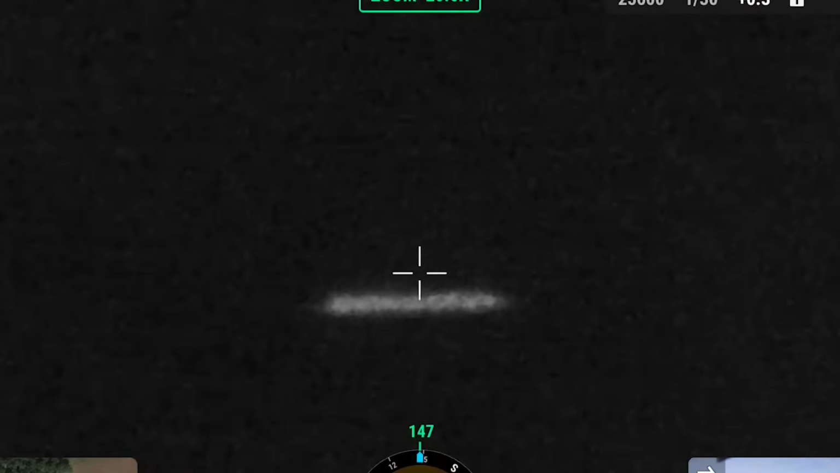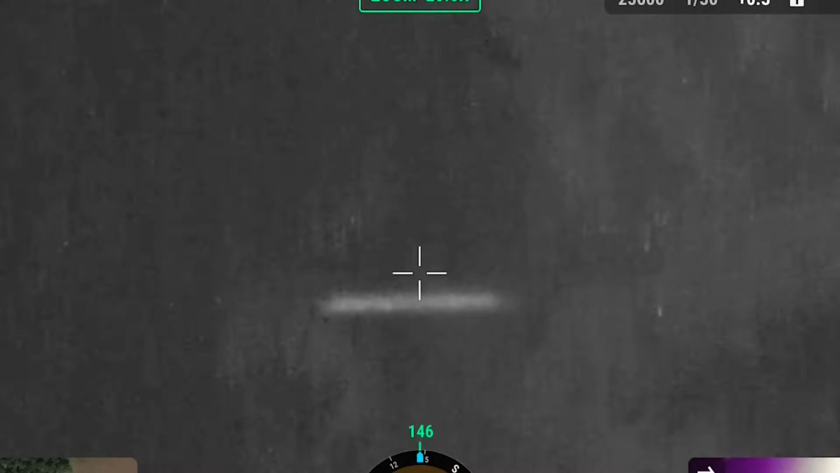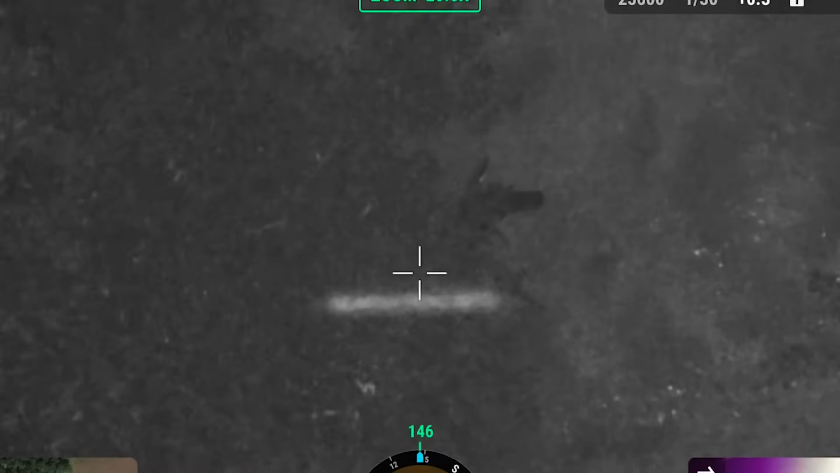All right, right now we are driving to the second location. We found the first elk. That's an elk. That's an elk. We found it. Right there it is. And we are pumped. Right there. That thing is. The first guy made a 50-yard shot, nailed it.